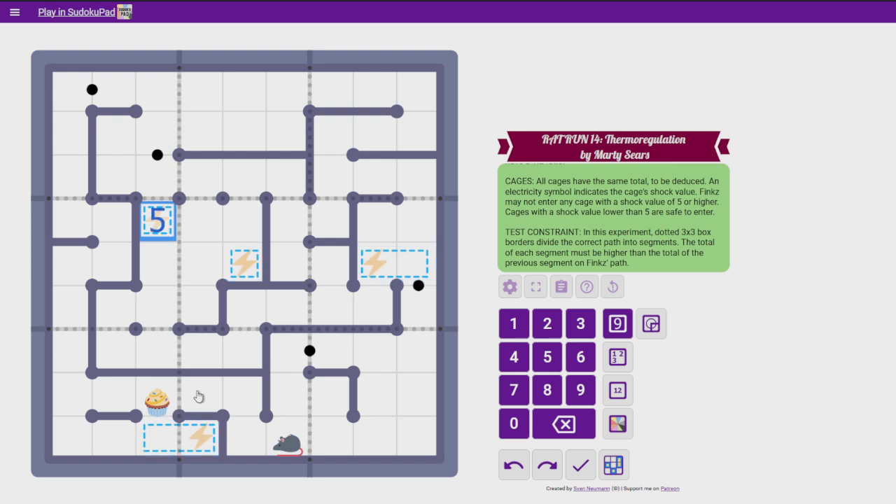So if this was a 5, then this would also have to be a 5, and then these would have to add to 5, so they could be 1 and 4. And if this is a 1, that means that this cage is safe, so Finks may enter it. If that, for example, was a 9, and this was a 9, and these added to 9, that being a 6, that being a 3, then this electricity symbol, excuse me,